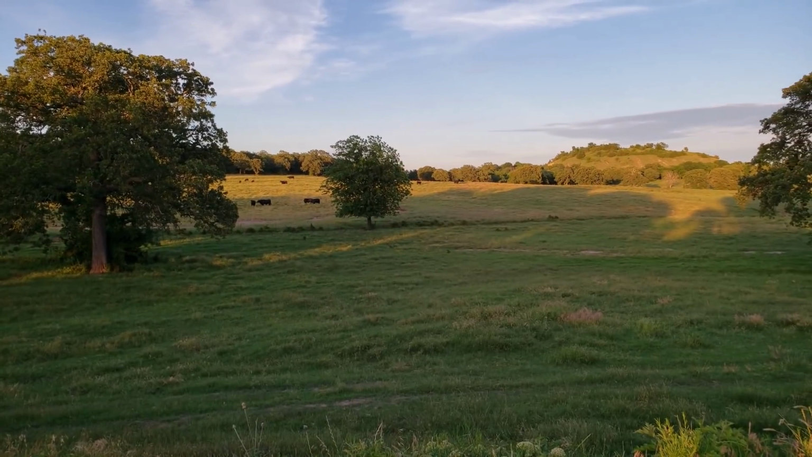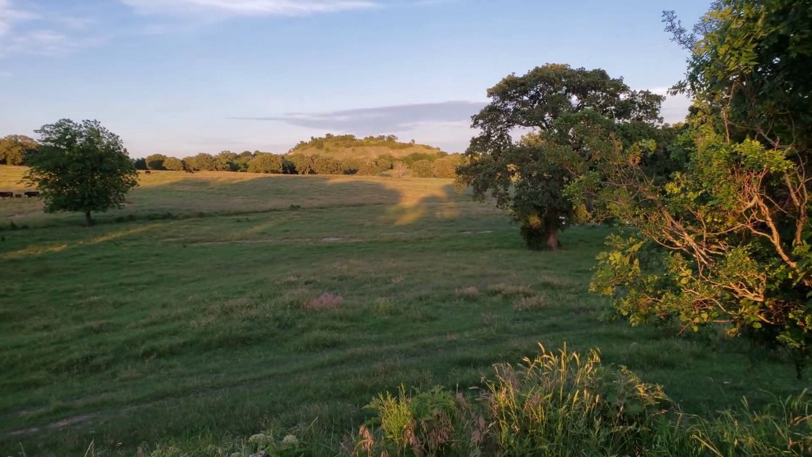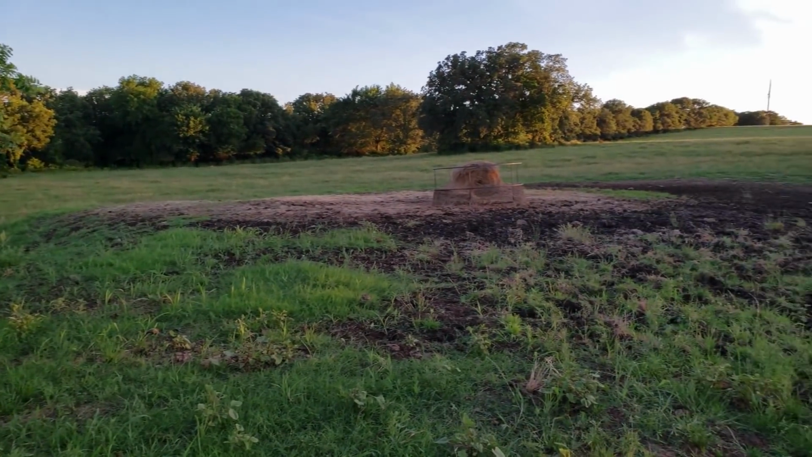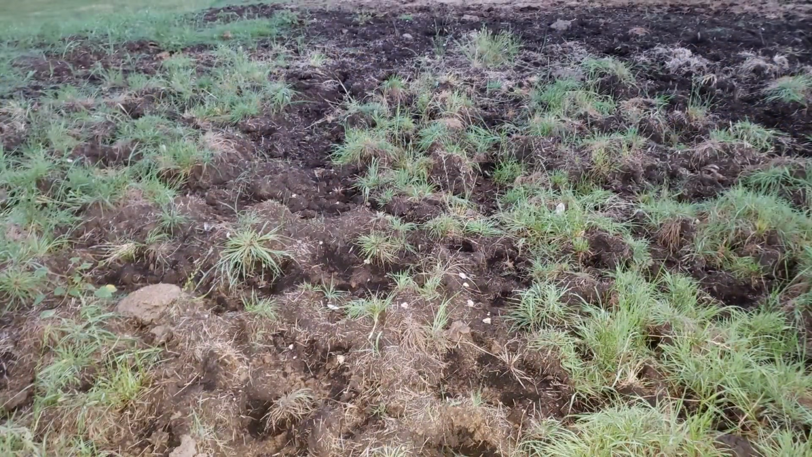A little bit later after that, I was surprised by some hogs that came in behind me and off to the right. In this area right through here. And they appear to be coming into this hay ring where previously they'd visited and had done some rooting damage that you see here.